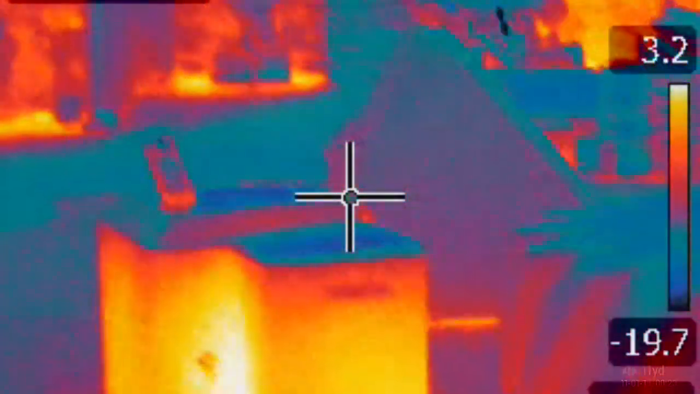Just before I headed off, I'll go back down to the farmyard for one final scan with the thermal. See if I can see anything else worth shooting.